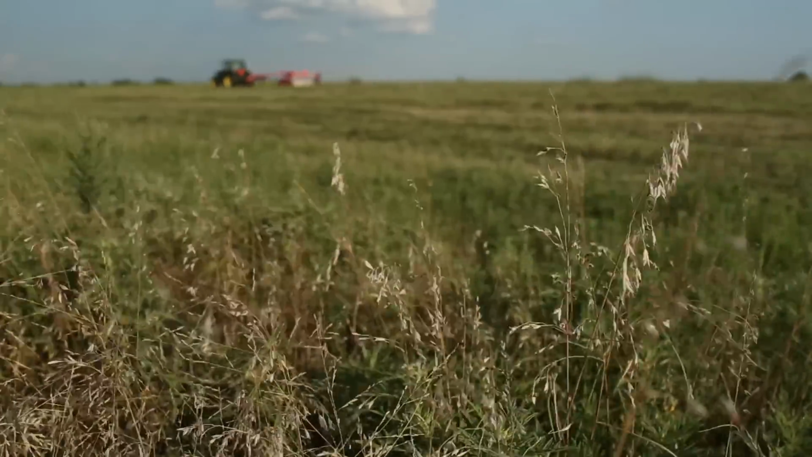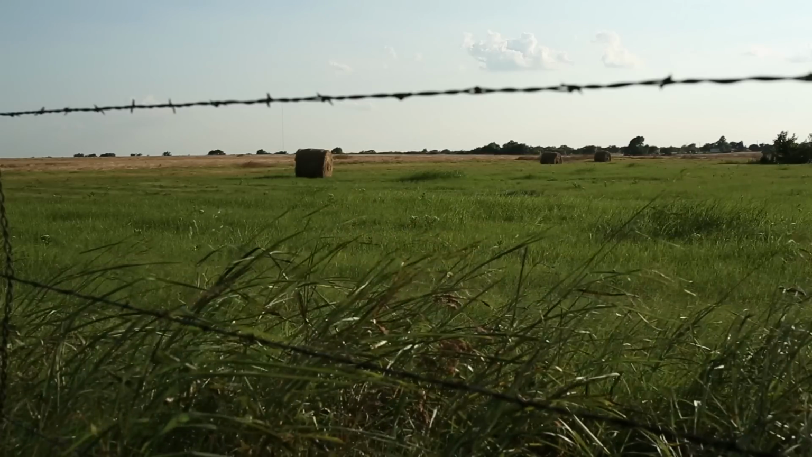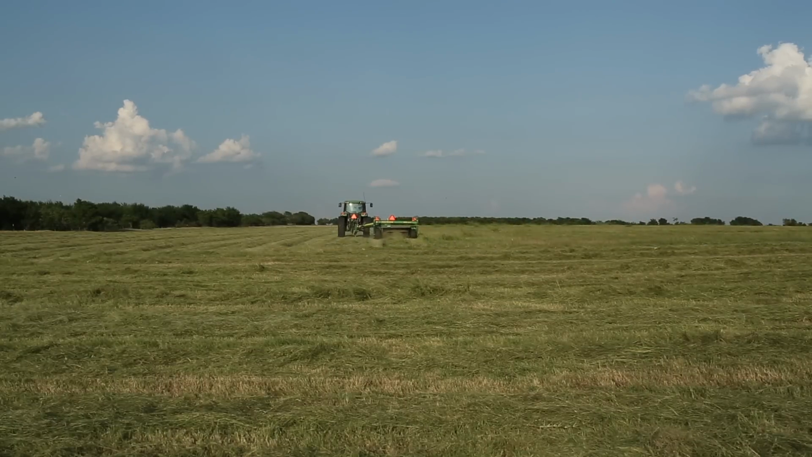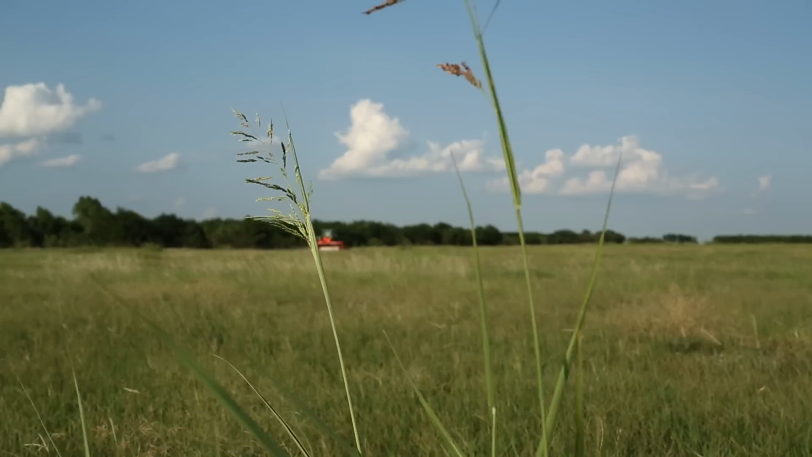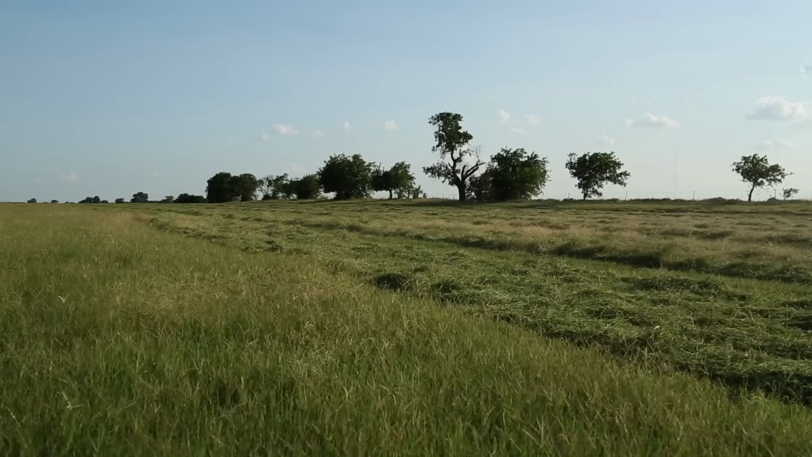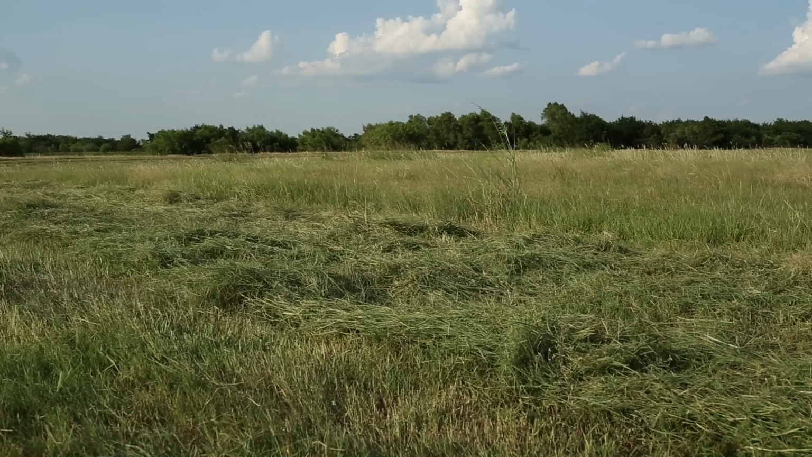If a coyote could talk and one were to ask him what his favorite sound was, I'm sure he would say, besides a Foxpro deer, John Deere to be exact. In our neck of the woods, every living predator within earshot of farmers getting in one last cut before winter knows that sound can mean only one thing.